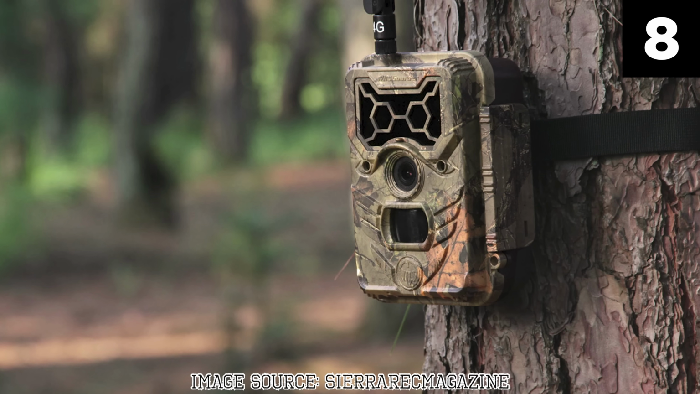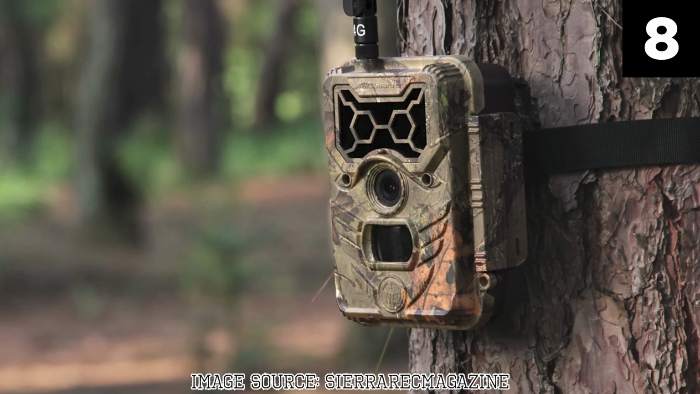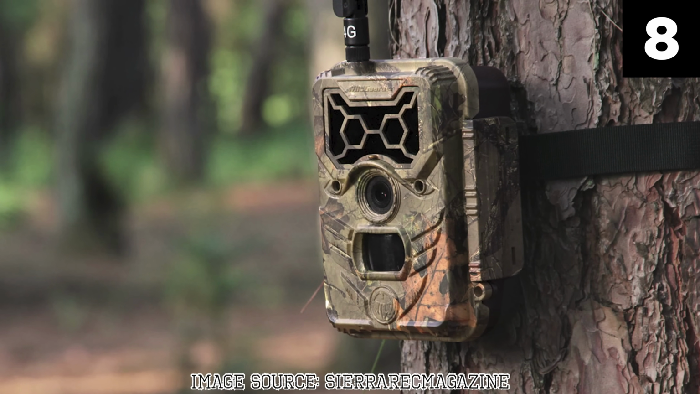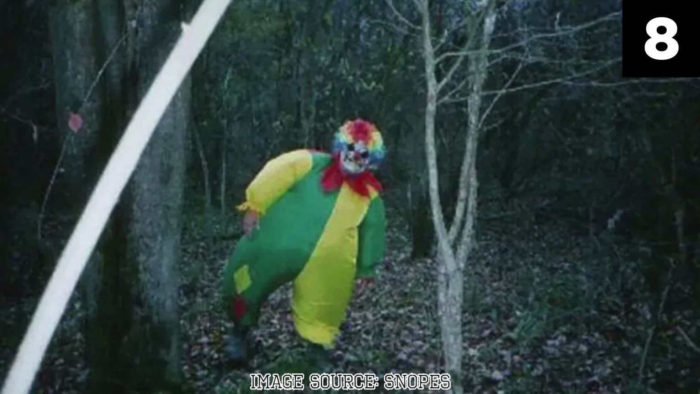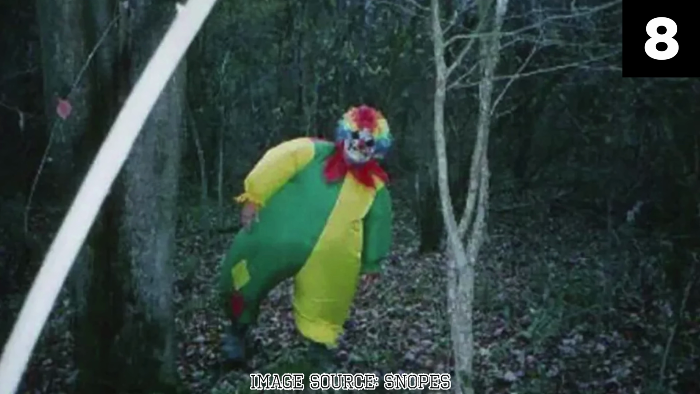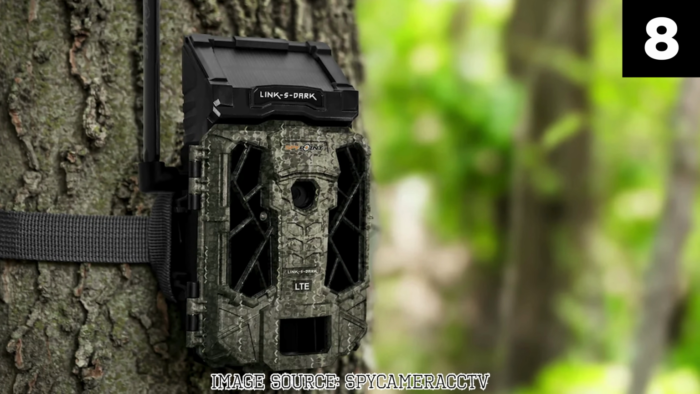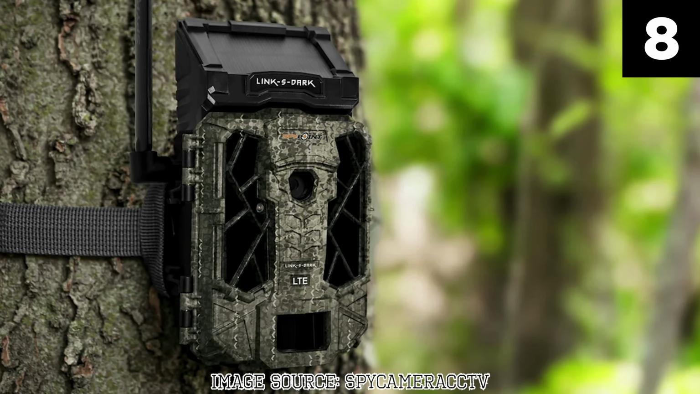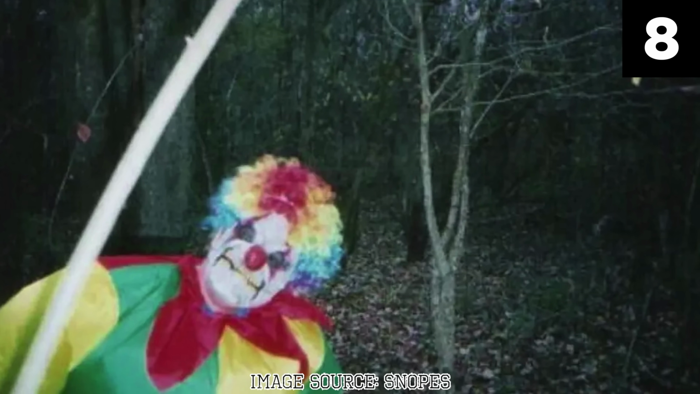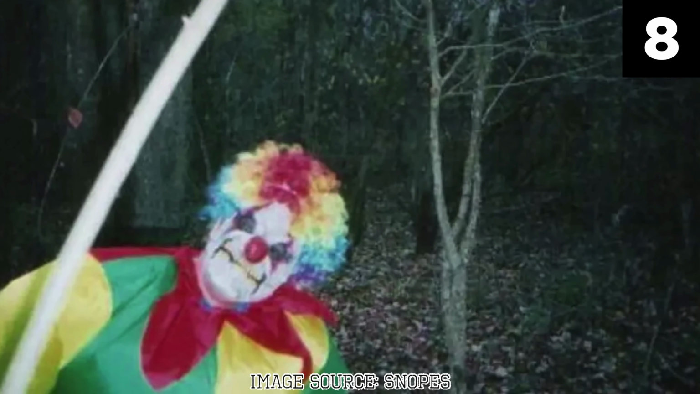Number 8. The Mississippi Clown. In Mississippi's woodlands, a trail camera captured an image that would proliferate wildly across the internet. The photo, depicting a clown standing eerily among the trees, quickly went viral, stirring a mix of curiosity and dread. This unsettling image, taken by an unsuspecting trail camera meant to monitor wildlife, became a catalyst for the resurgence of an old, deep-seated fear of clowns for many.